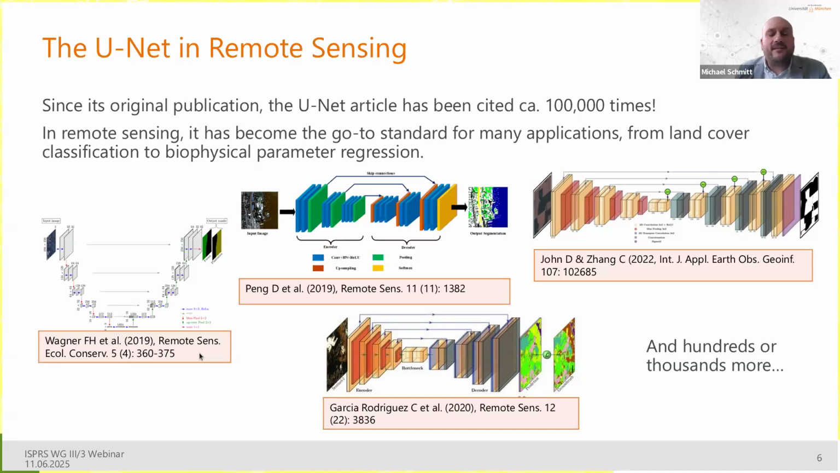And also in remote sensing, you have really hundreds and hundreds of publications that use variants of the U-Net for many applications, from land cover classification to biophysical parameter regression. I've here done a very quick Google image search, "U-Net remote sensing", and this is a very small and very random selection of figures about U-Net variants published in different remote sensing papers. So really, this is what pretty much everybody is using these days.